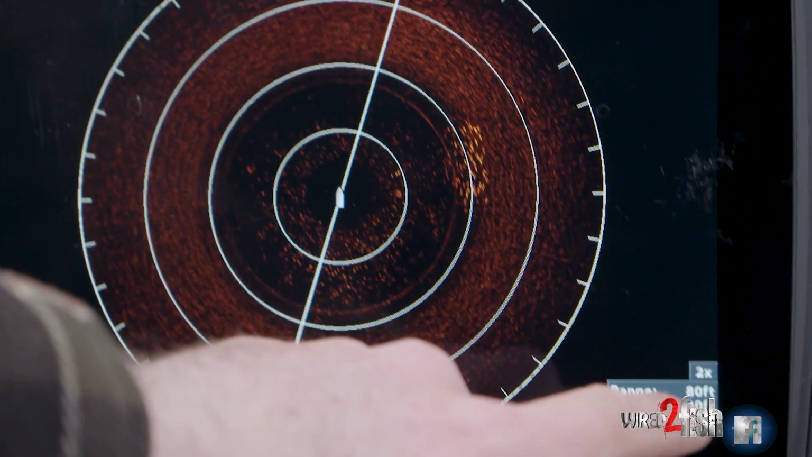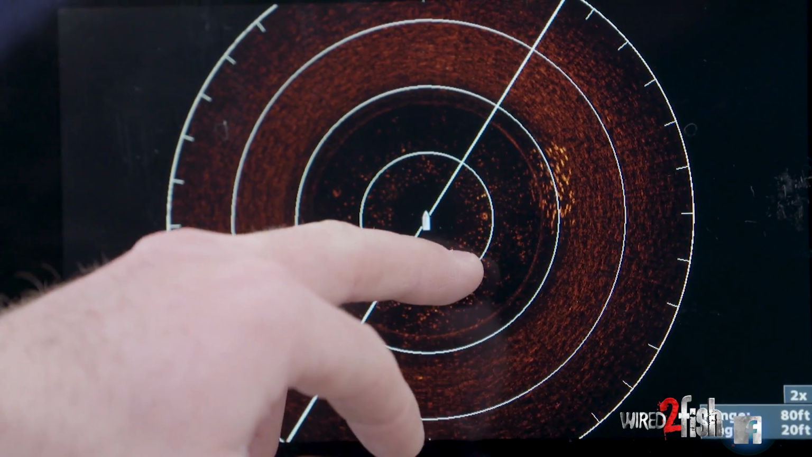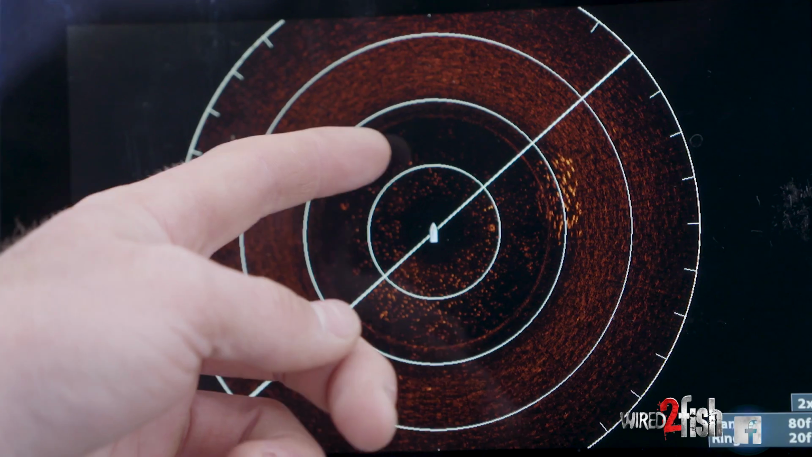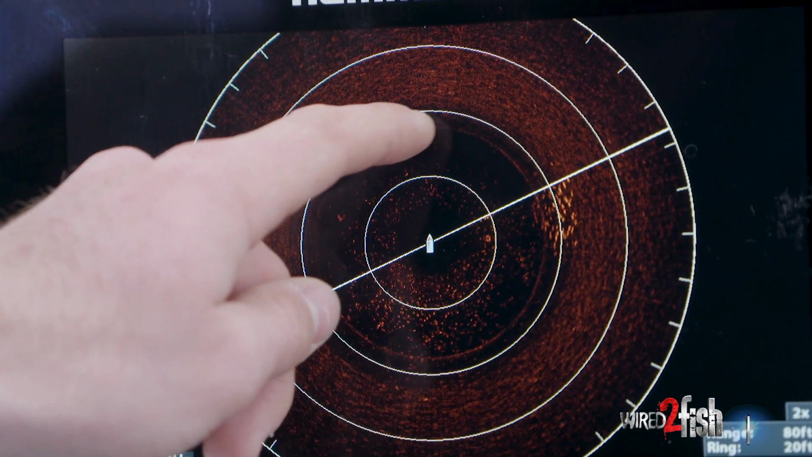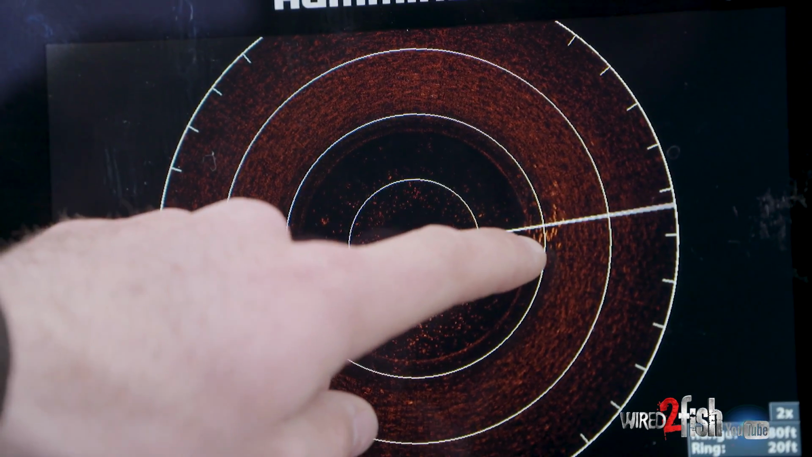What you guys will notice is these rings, yeah, they say they're 20 feet away, but this isn't actually 20 feet. As you can see, this is the bottom right here. This is all black. This is the water column, and then there is bottom, and then the 20 feet start. So these ones are actually just about right here.